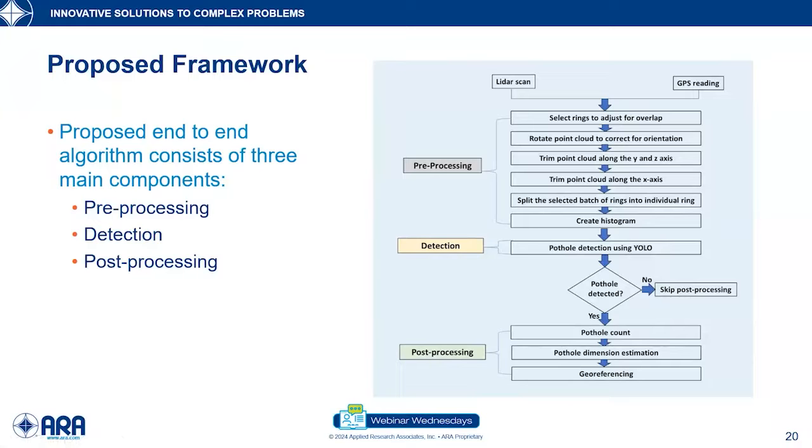The pre-processing is processing the point cloud so that we can feed it into the detection model. The detection model detects the pothole from the LiDAR point cloud ring. And finally, we have post-processing to count the number of potholes, obtain the dimensions from the point cloud data, and do georeferencing.